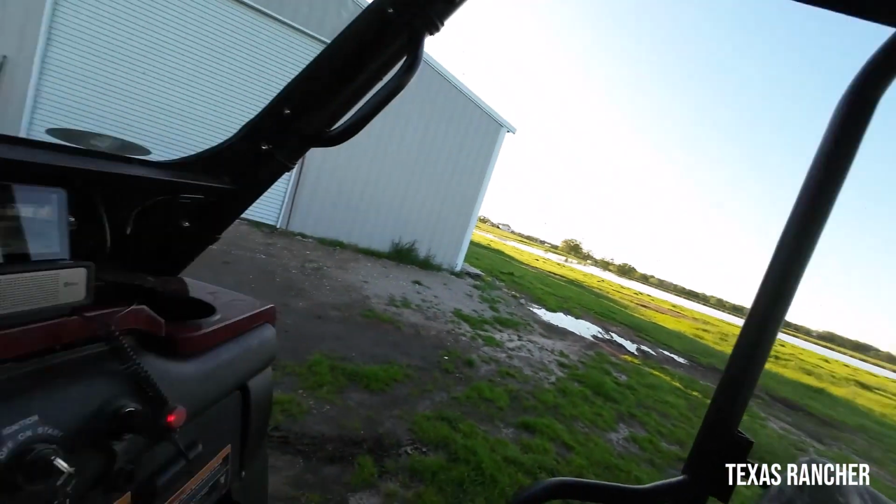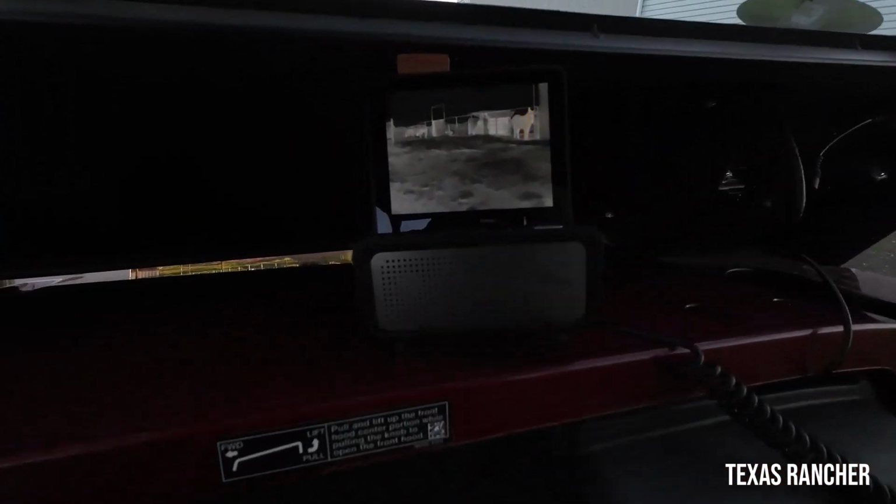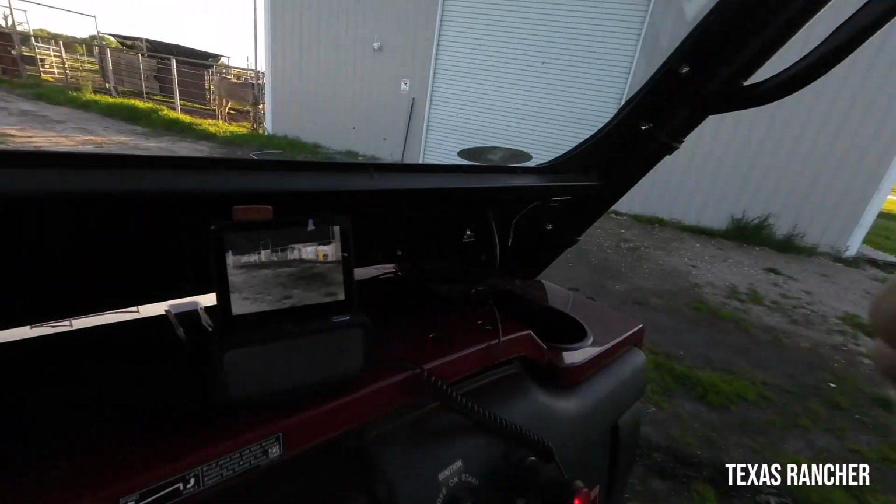Let's talk about how well it works. This thing works so good that I can turn off my headlights at night and sit in the driver's seat and just use the camera to navigate. There it is again. I just have it sitting up here on my dash. There's Candy. There's a little bit of a glare, but you can see her.